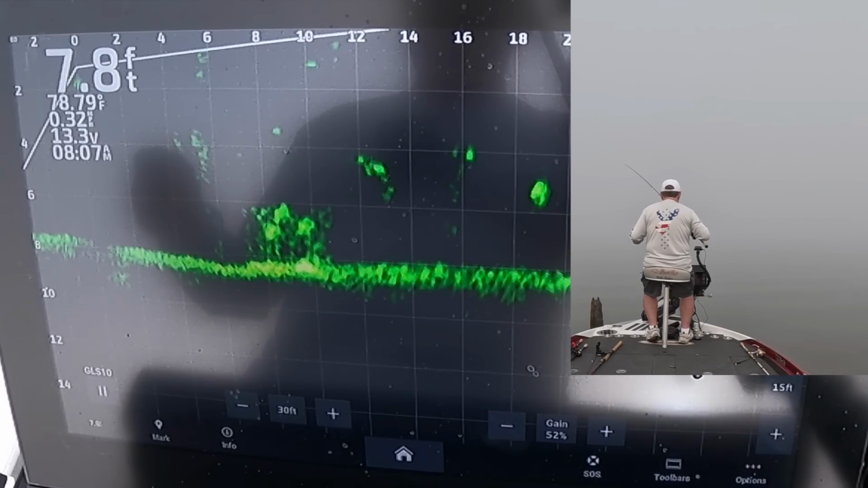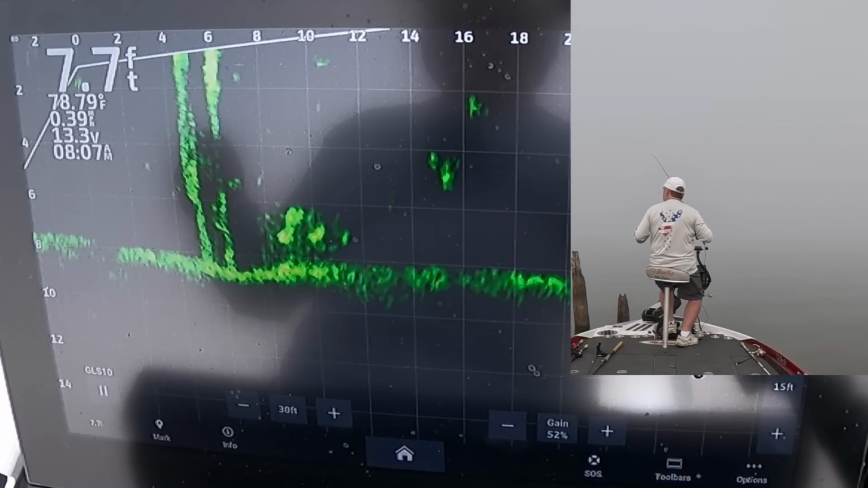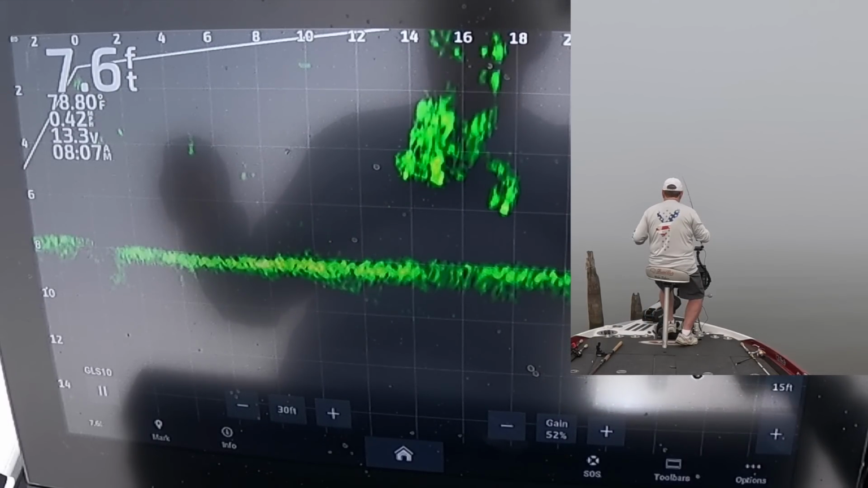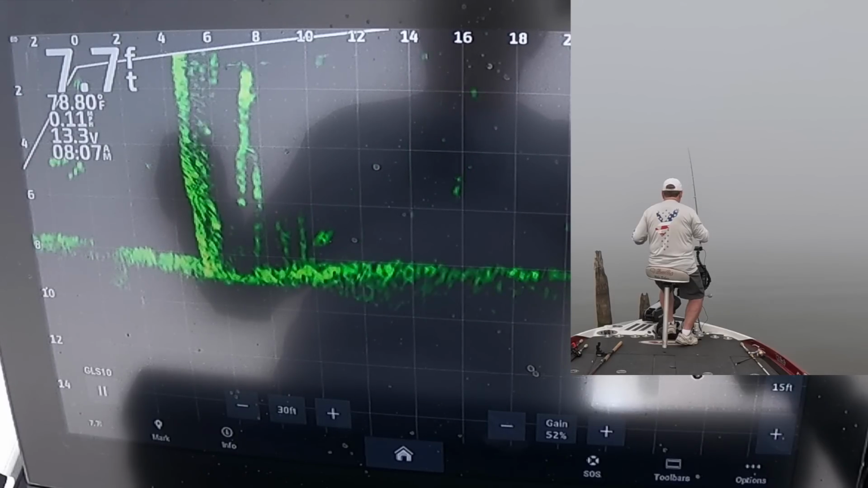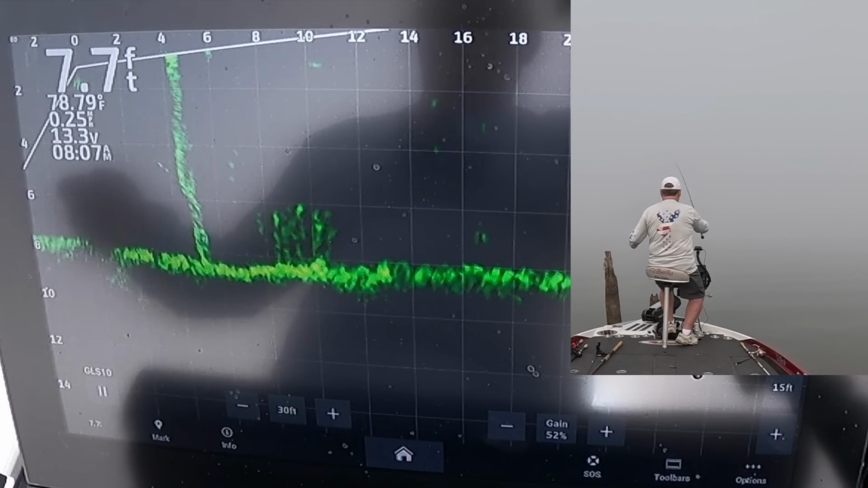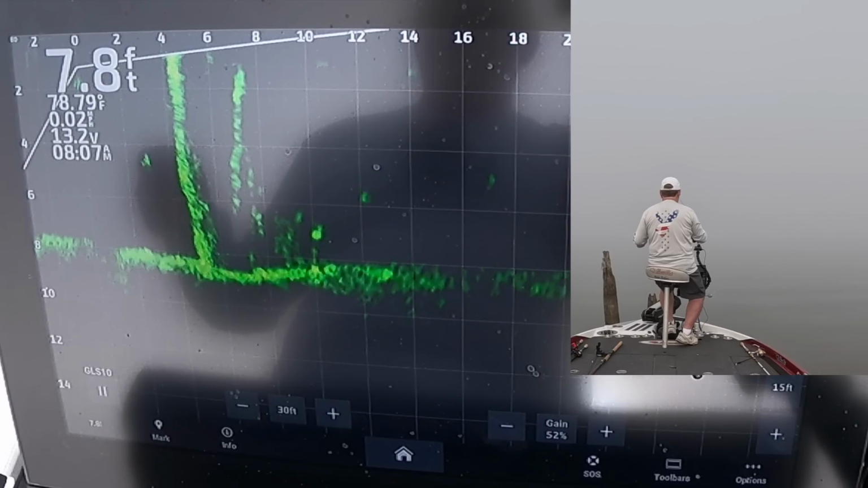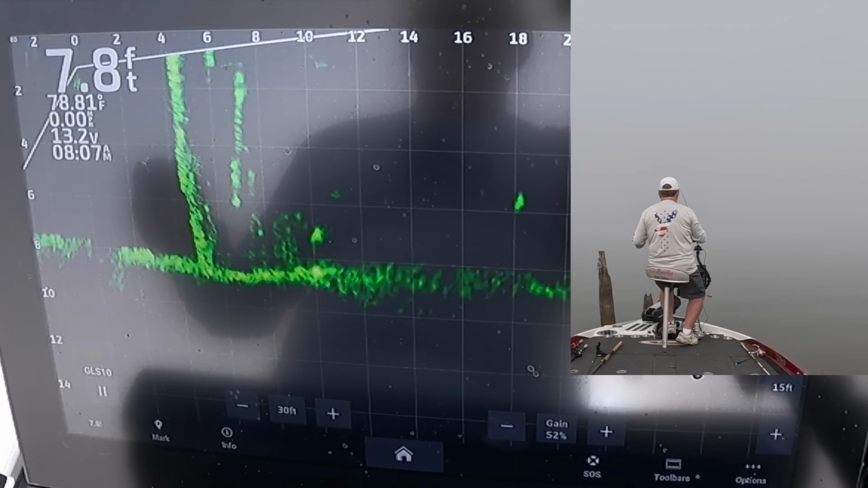Looks like there's about 3 fish in it, doesn't there? That's what it looks like to me. One just swam out. Look big.